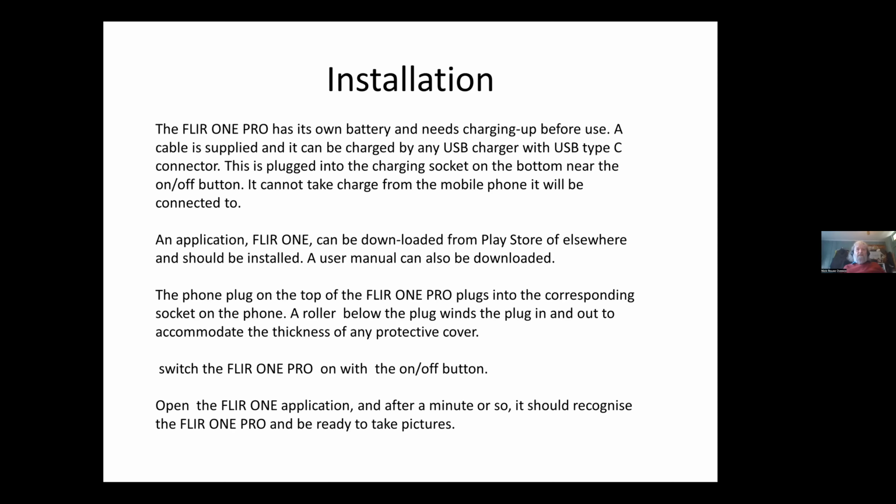The plug at the top of the FLIR device plugs into the corresponding socket on your phone, and there's a roller that moves that plug in and out, so if you have a thick protective cover, it can still reach in. Once you've got that, you switch the device on with the on-off button, open your application, and after a minute or so, if it all goes right, you should be able to take your pictures.